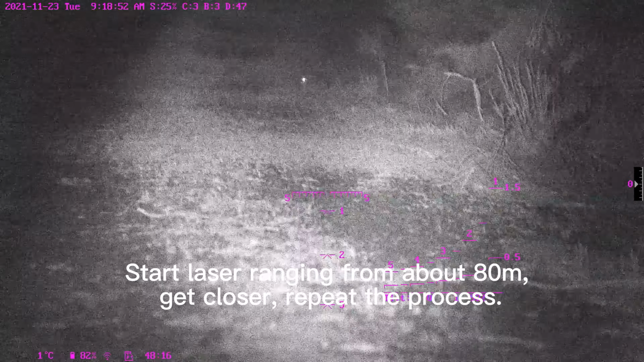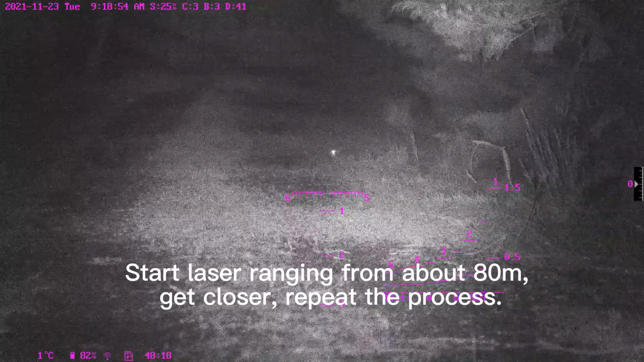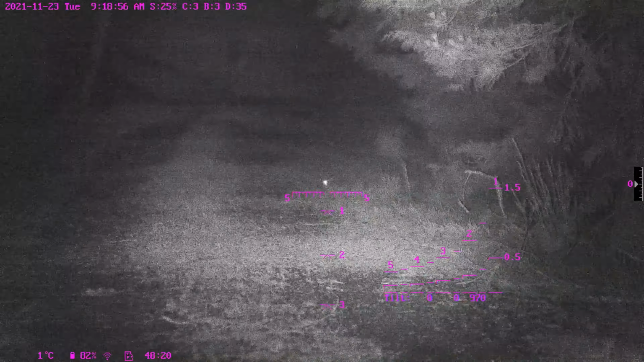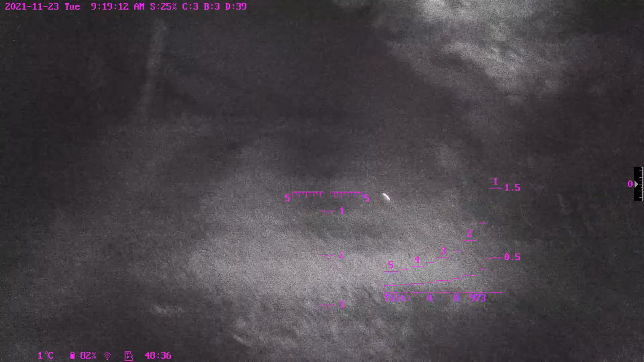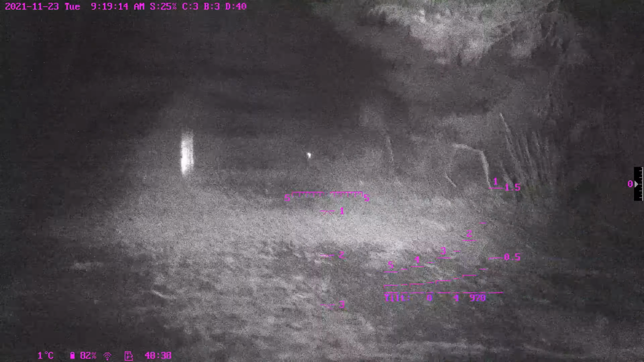Okay, this last one, I initially spotted about 100 meters away, and tried to get closer and closer, repeatedly laser range finding, eventually going to 35 meters. We're pretty sure we hit it, but it basically escaped. The projectile we used was just not powerful enough.